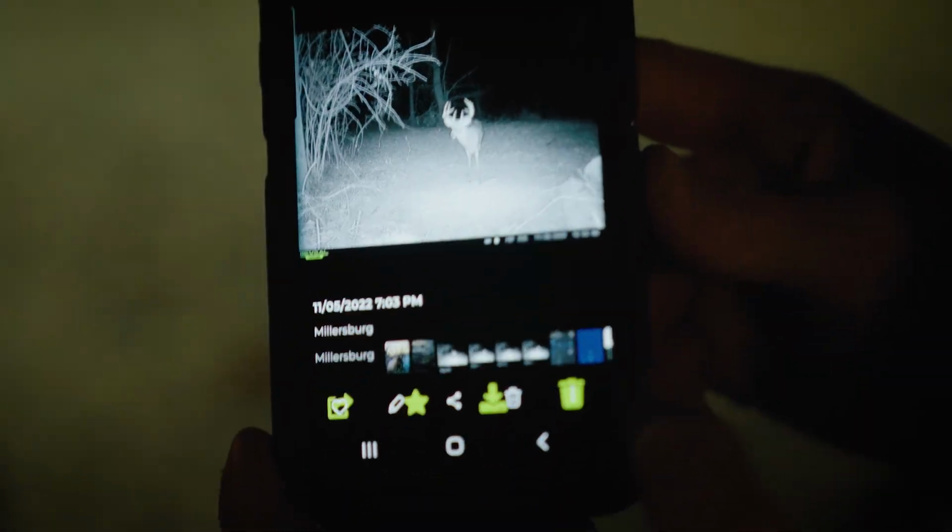Yeah, so we got there, two gentlemen. They made it sound like it's gonna be easy. Like, yeah, you know, blood trail, 300 yards. He's probably laying in the bedding area. Had a specific deer picture. I'll get back to why that's important.